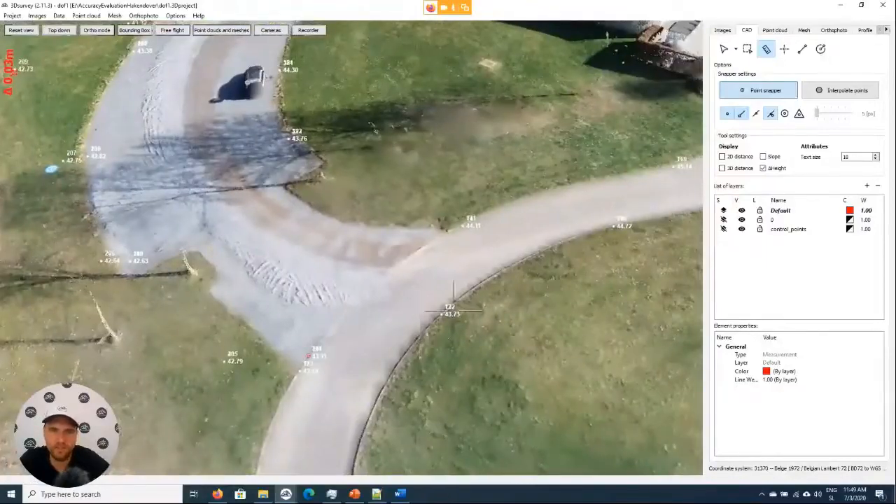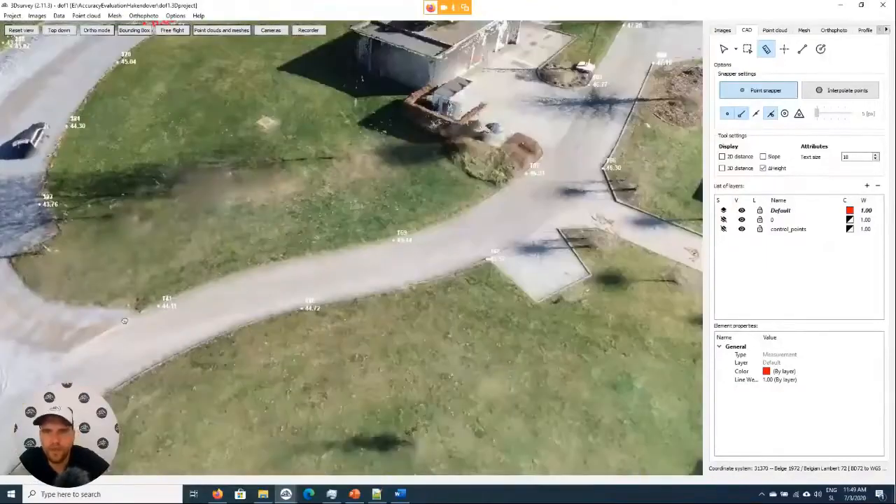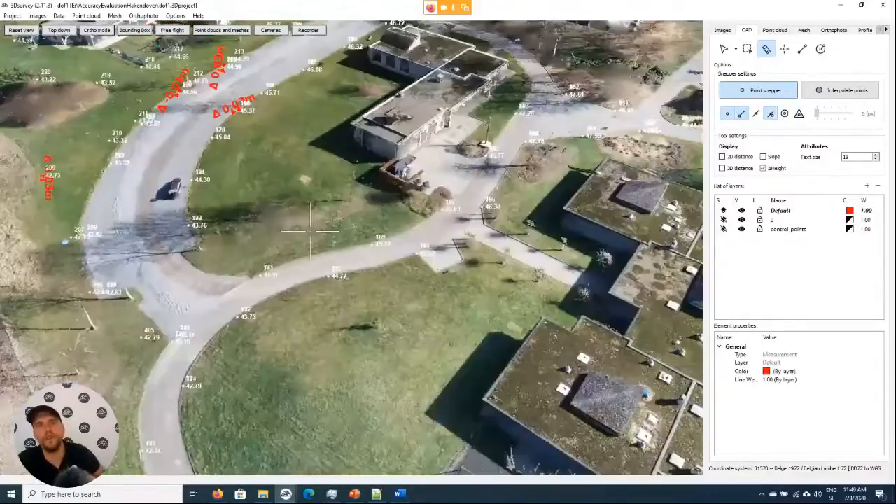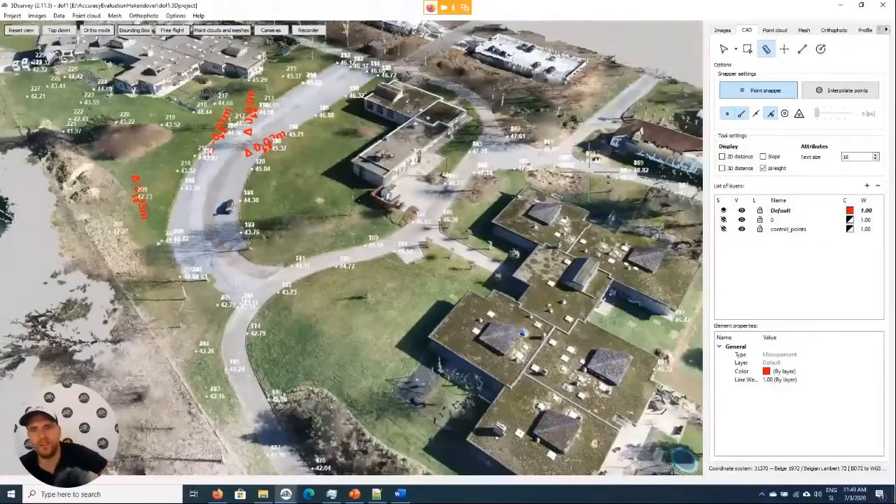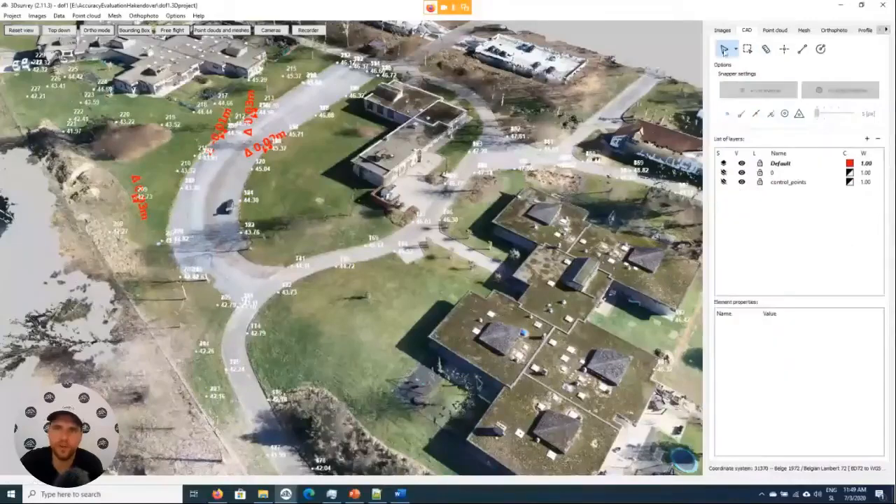Other than that, we can easily check the accuracy. For this data set, we had some 200 points. We measured the accuracy. On average, the offset was, I think, around 1.8 centimeter, something like that. So pretty good if you consider how much data we have in here.